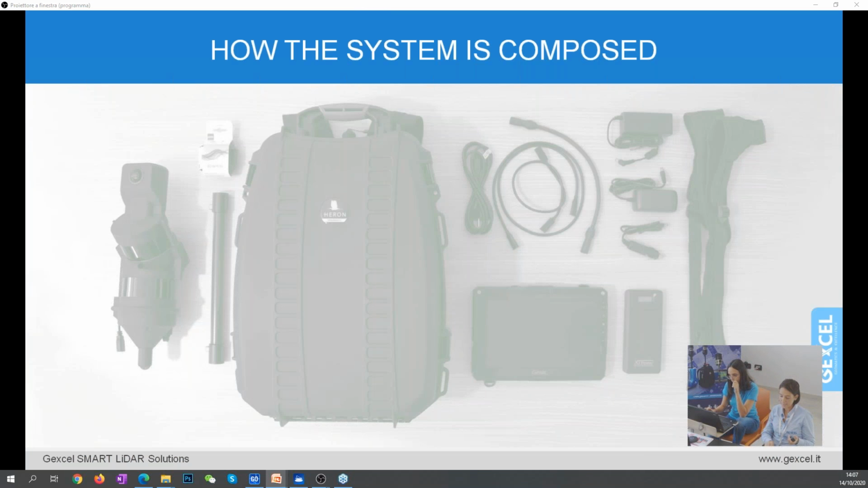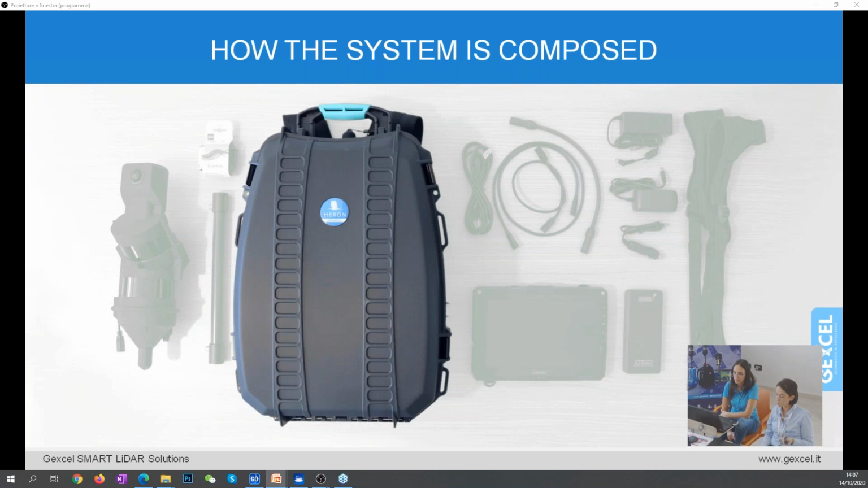So let's see how HERON Twin is provided. HERON is enriched by a unique real-time SLAM algorithm, and is composed of a wearable rugged backpack and a capture head that integrates 2 lidars with an RGB camera for 360 degrees image capture.